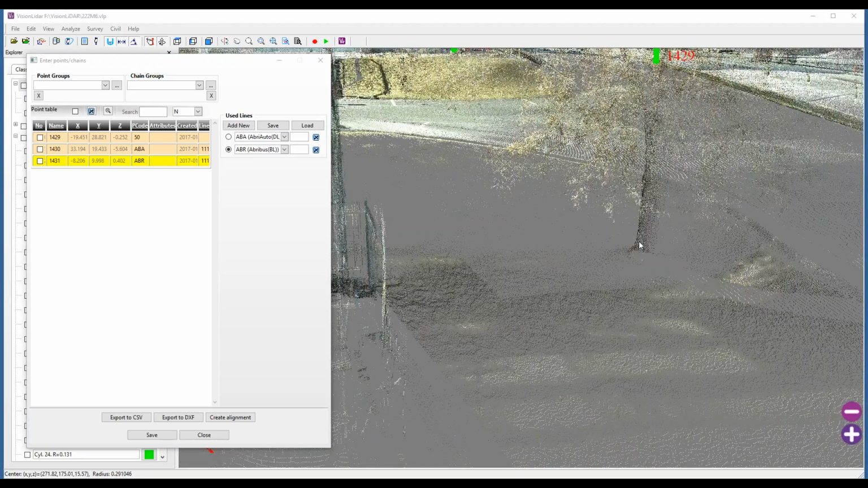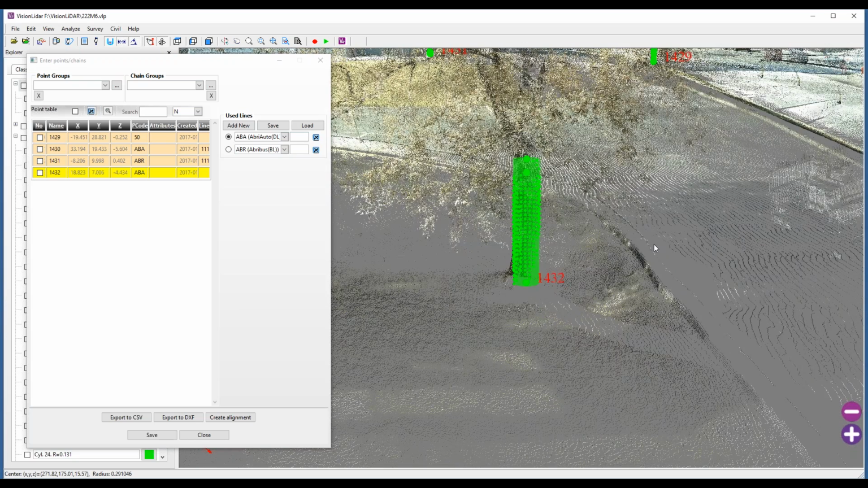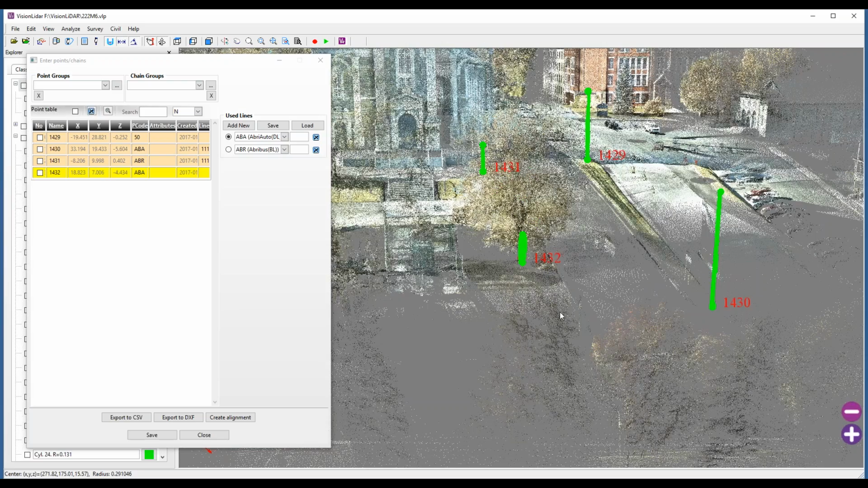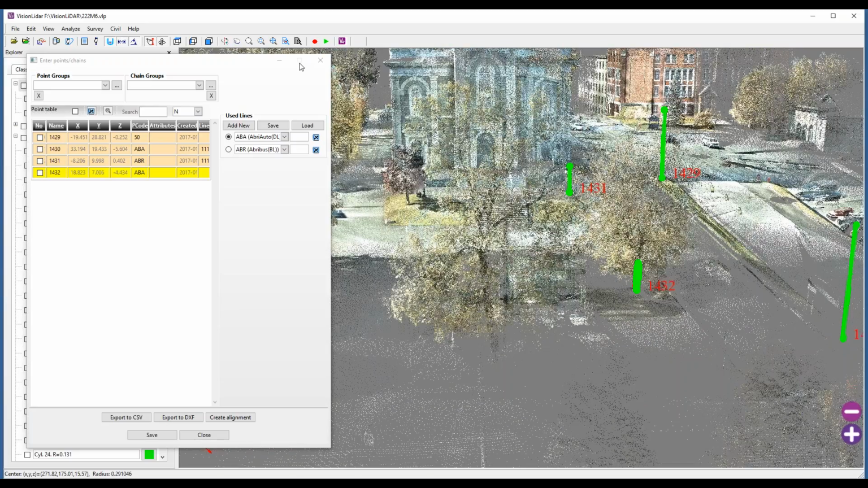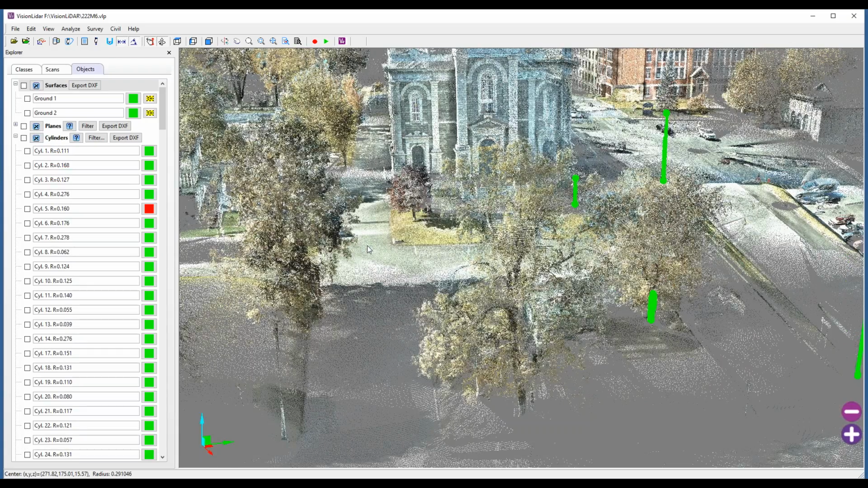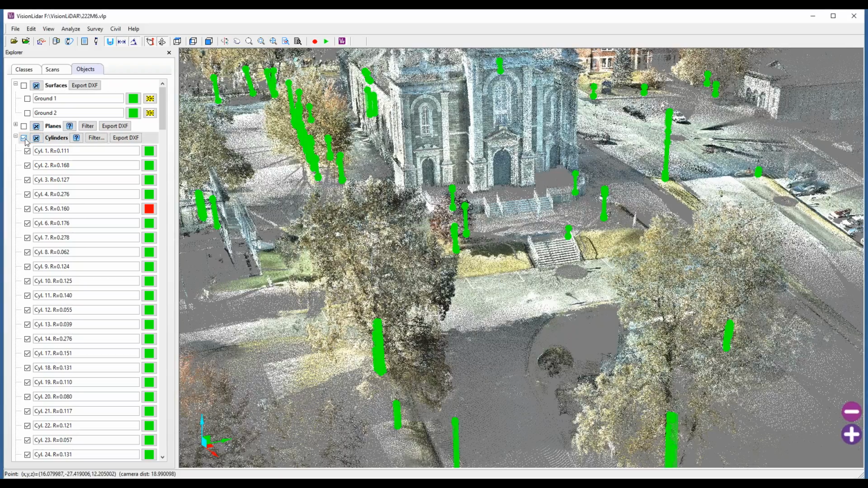So even something as variable as a tree trunk can also be detected with this tool. All these features can be exported to DXF if you need to.